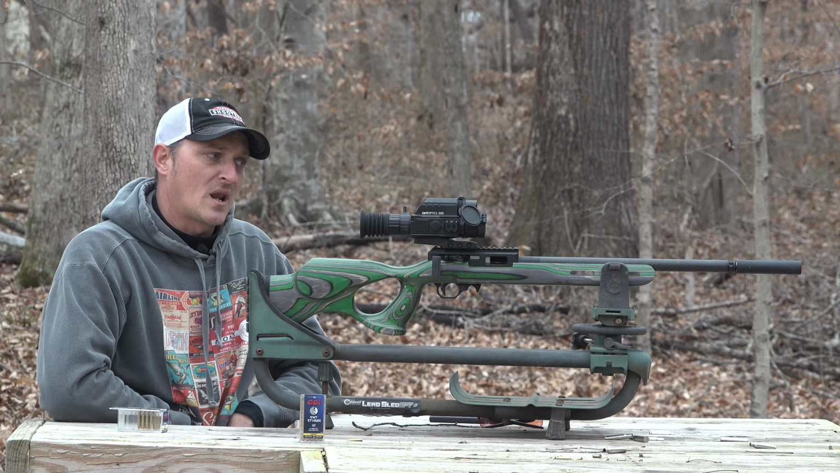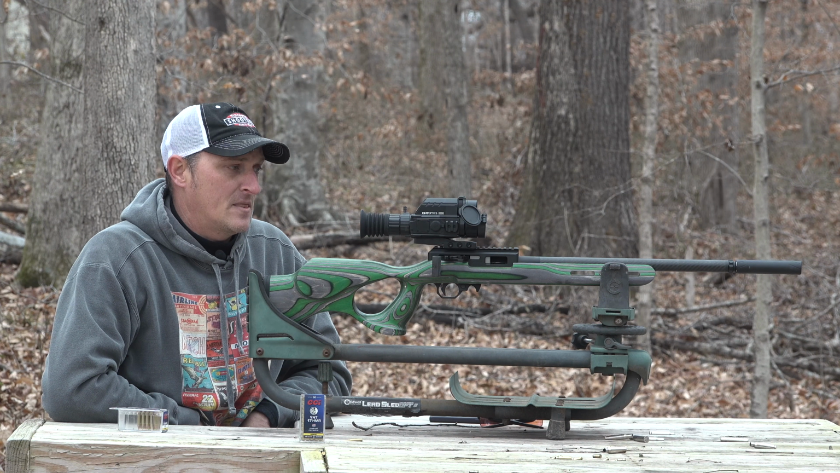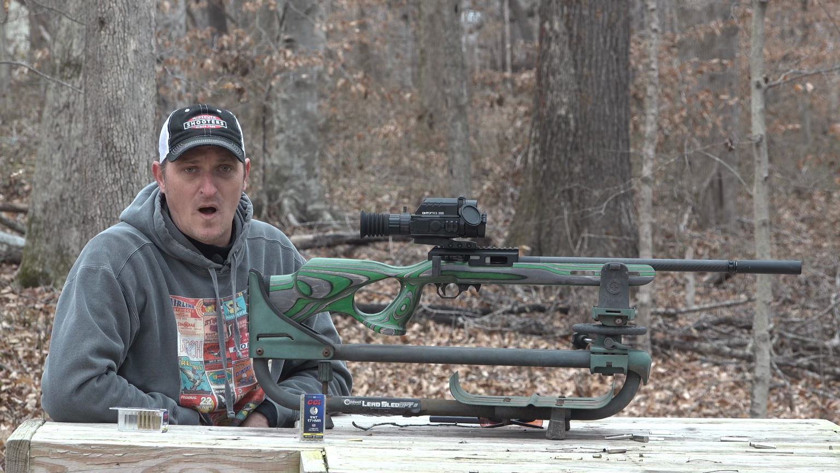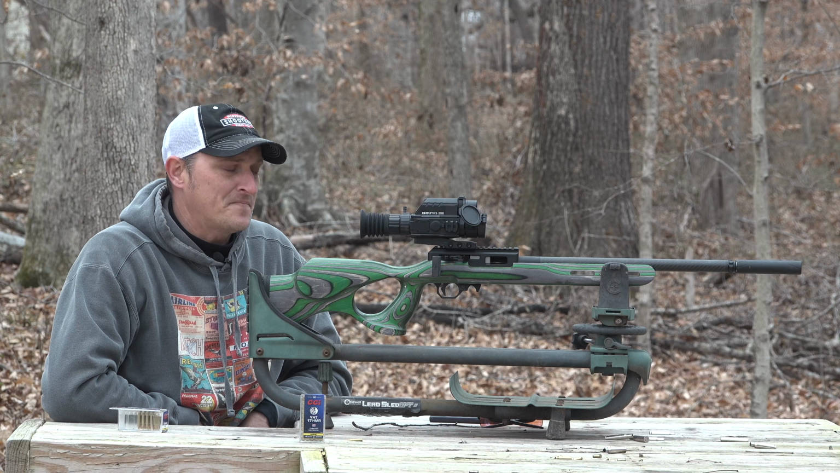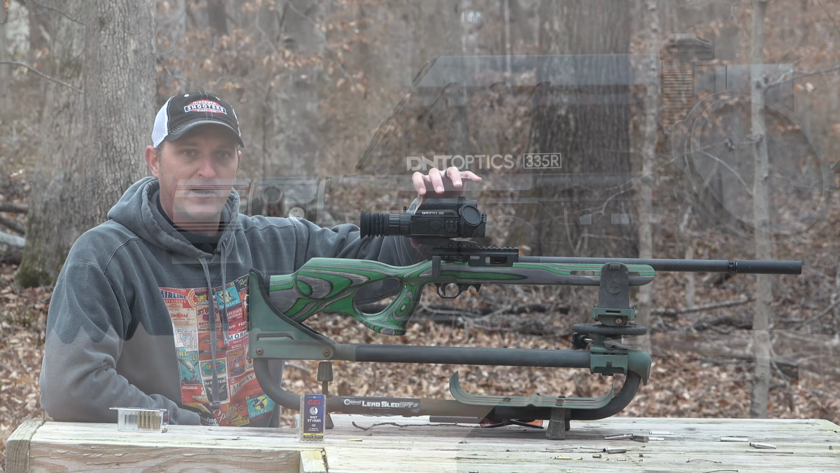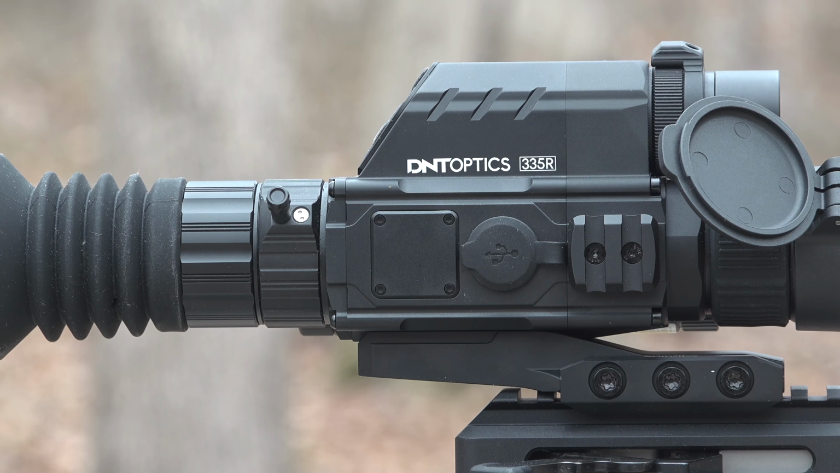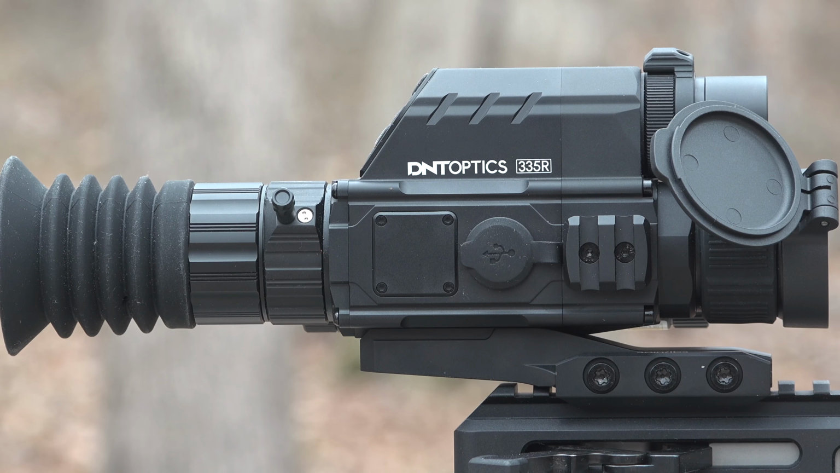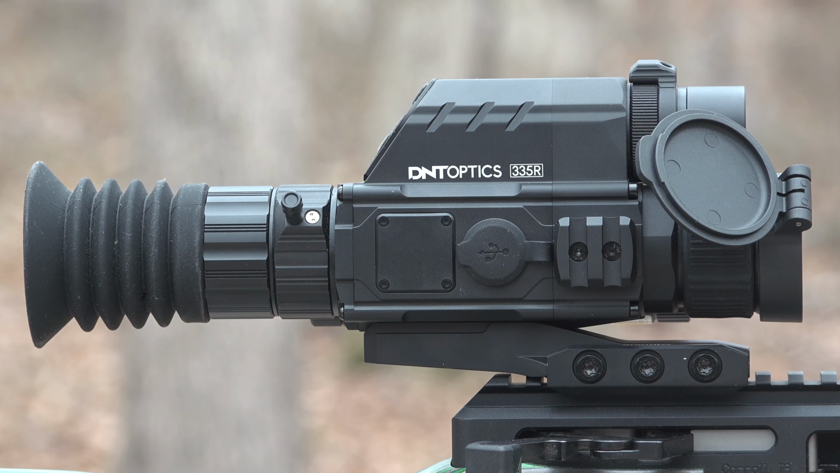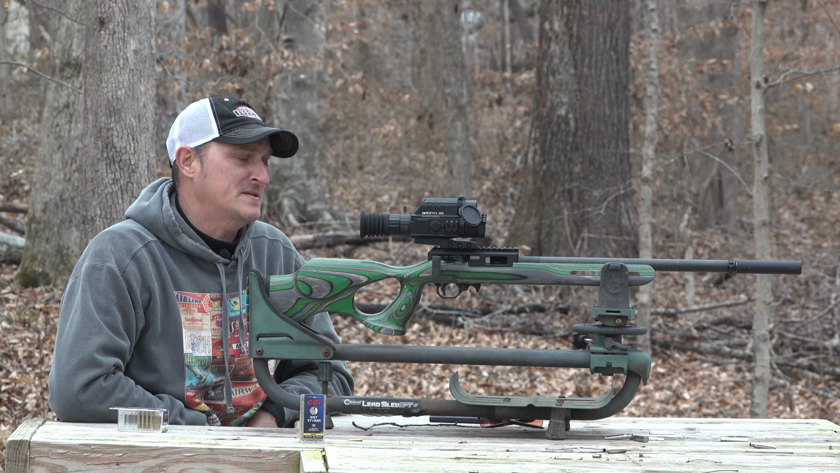I have used a lot of optics, a lot of thermals. I've got a ton of them. The big deal breaker for me when it comes to thermal optics, one is the clarity and also the weight and size. You've got all three things built into this one optic. Okay, night vision, day vision, and also your thermal. And it's a third of the size that a lot of the other competitors out there are using. And the price, for the most part, is a little bit less expensive.